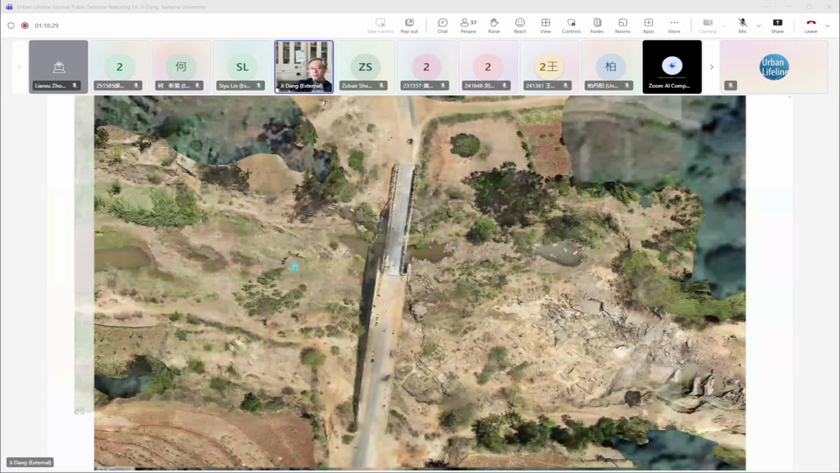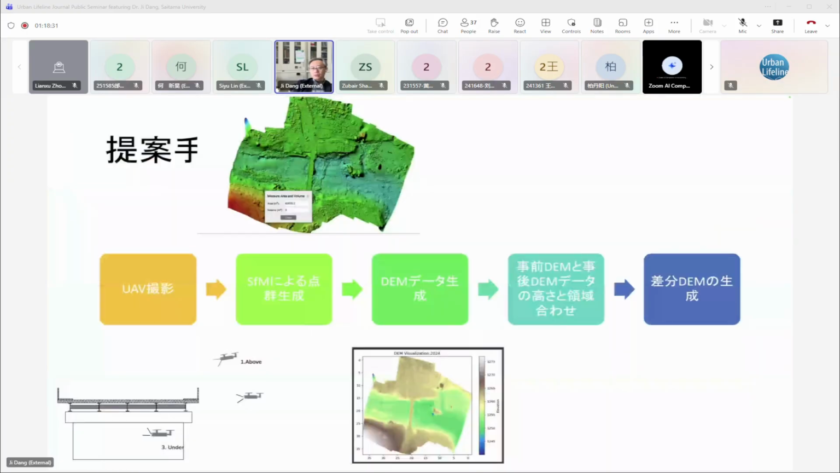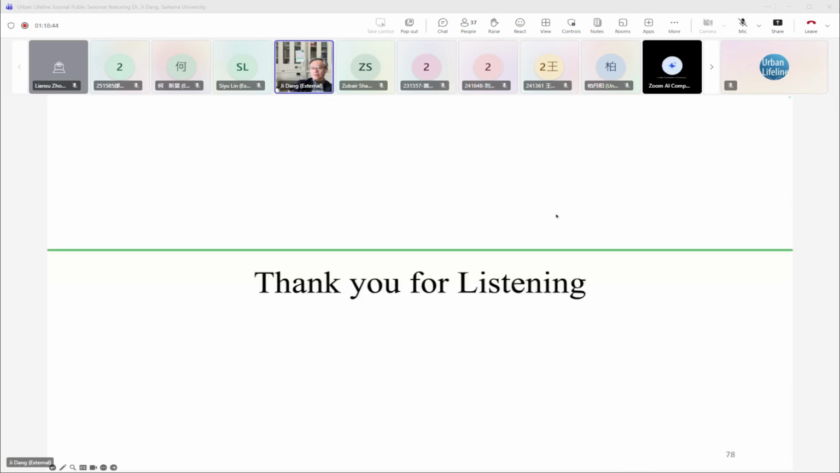So I think this part is repeated from before. This method is to take UAV images of the bridge before the disaster, for example during maintenance inspection, and then compare them with the 3D model after the damage. So I think this is all for my presentation today. Thank you very much. You are very welcome to ask any questions.